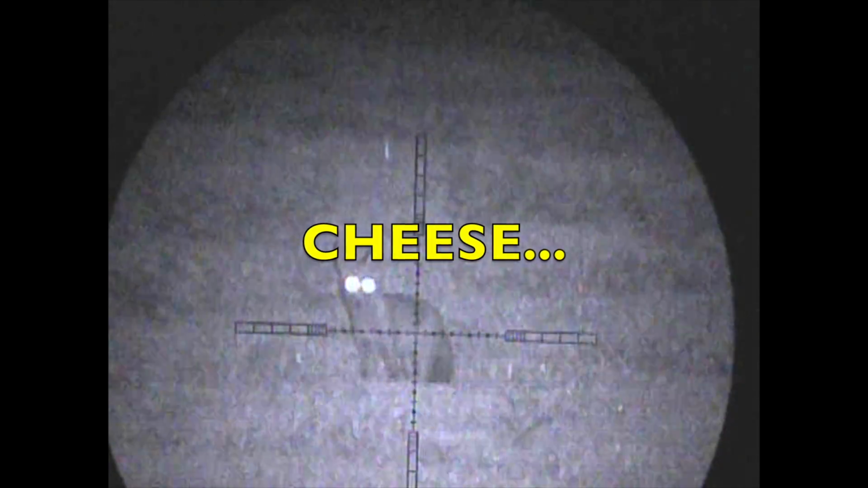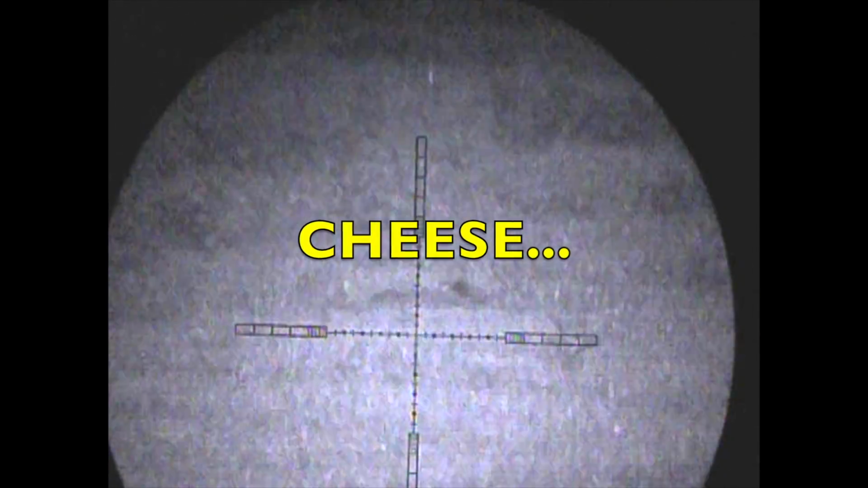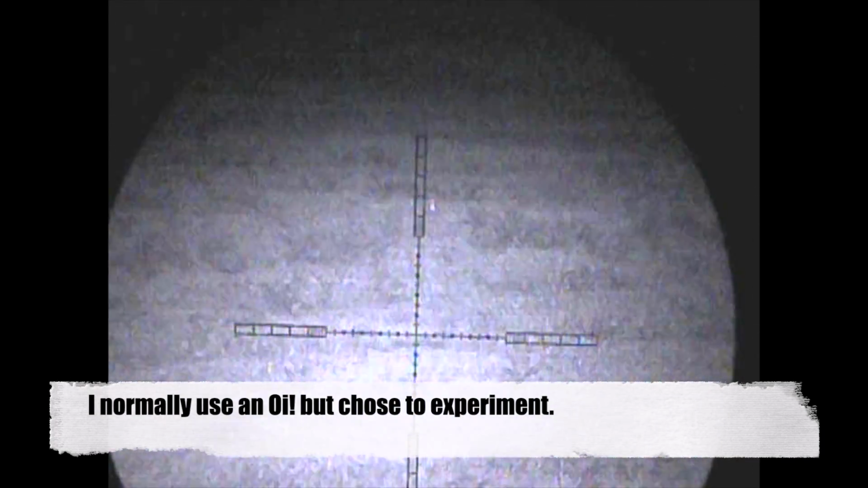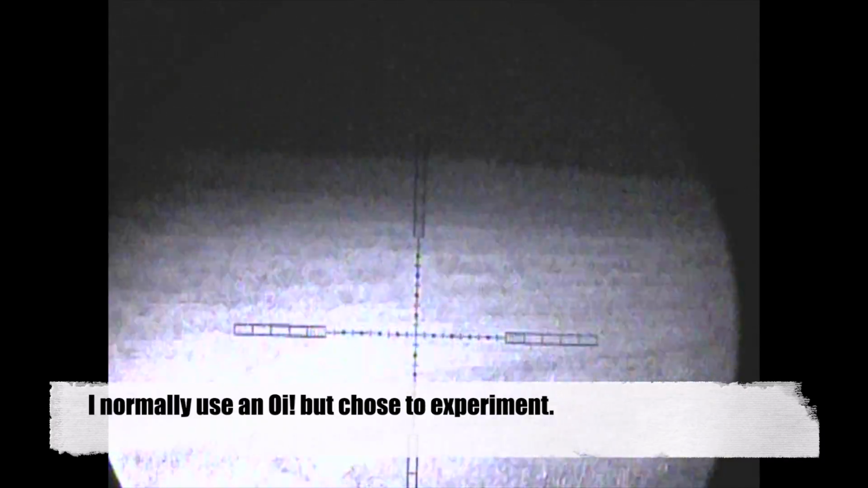Cheese. And that one definitely sounded much more like a hit. I usually stop my foxes with an oi, but I thought it was time to sex it up a bit and try an experiment, so I opted for the word cheese instead.